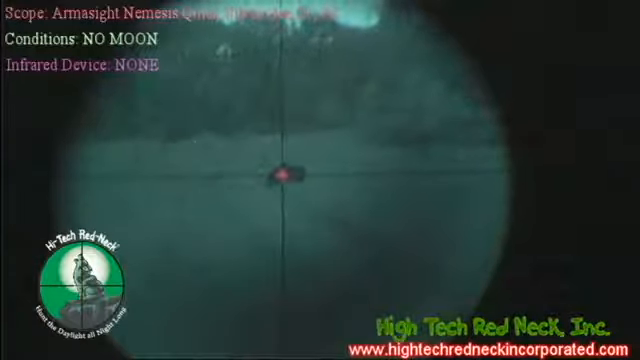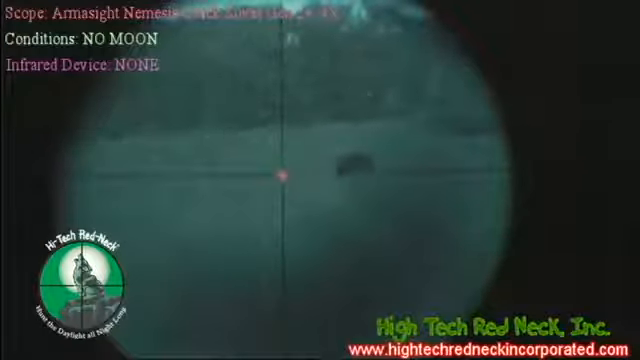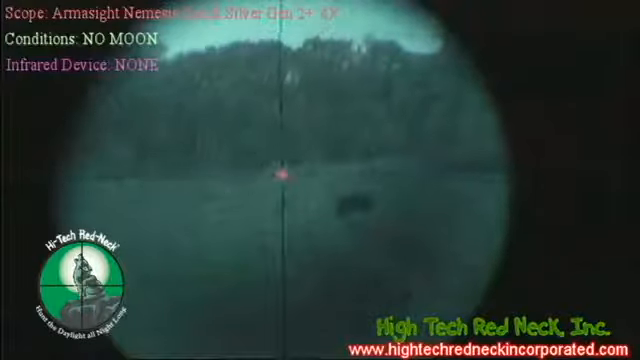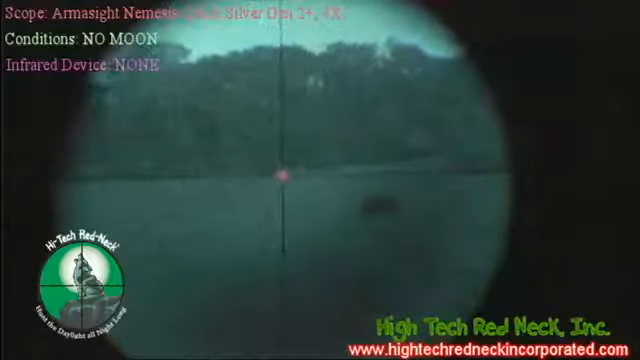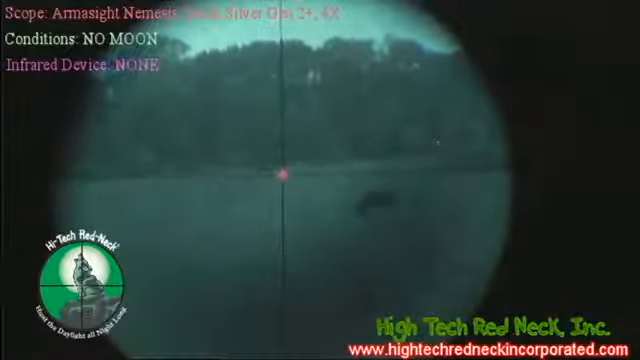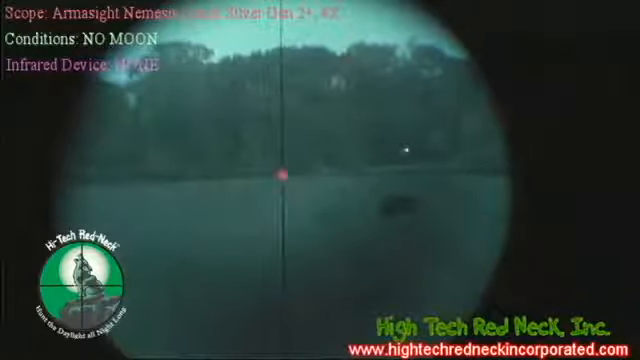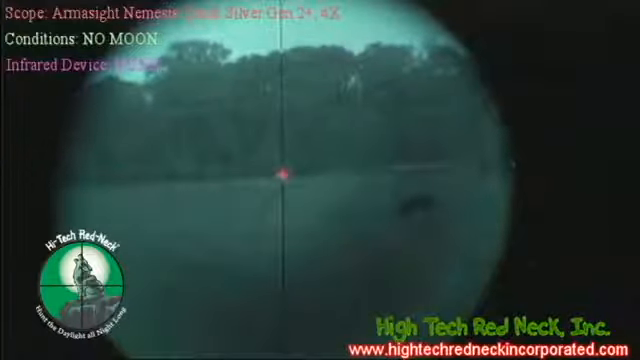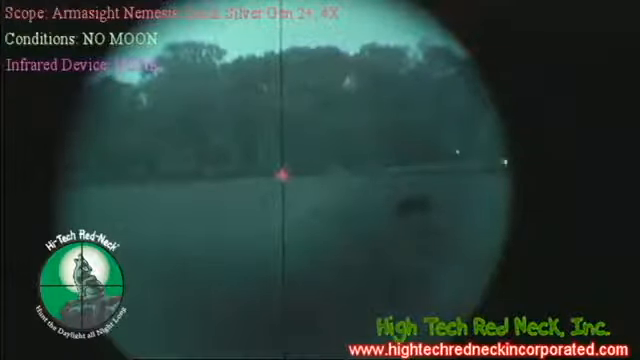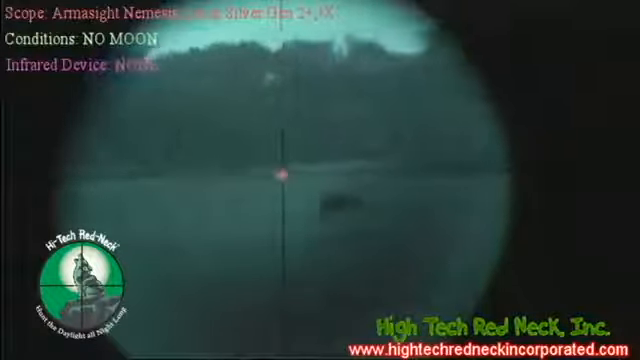And here we have the 100-yard black hog, the 100-yard coyote, and the 200-yard white hog. 200 yards coyote is next to that. We have no infrared on here, so it starves it. And way out there I can't even make it out, but the 300-yard spotted hog, 300-yard coyote.